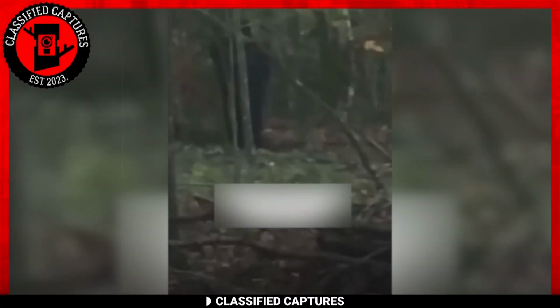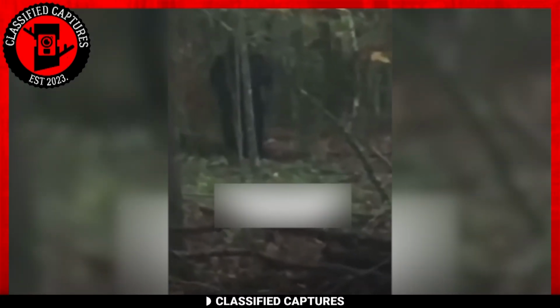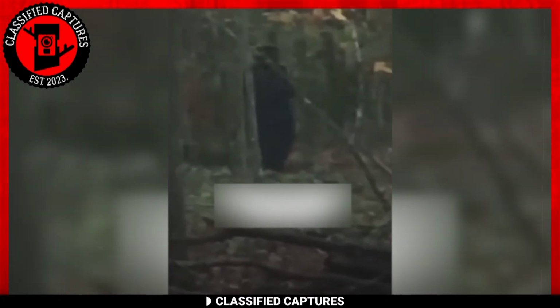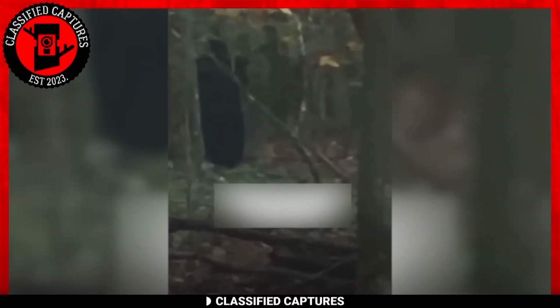Oh, the allure of venturing into the woods when the night has fallen, a choice that's not for the faint of heart. This time, our tale takes us to a gentleman who had an unexpected encounter with a dark and mysterious figure deep within the forest.